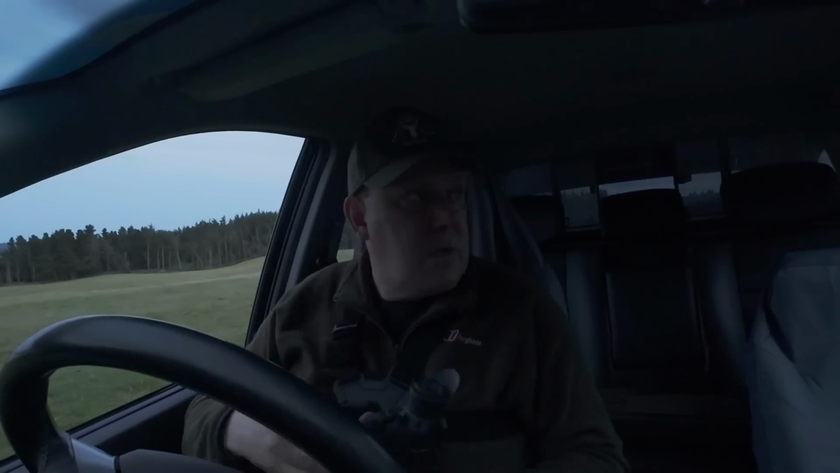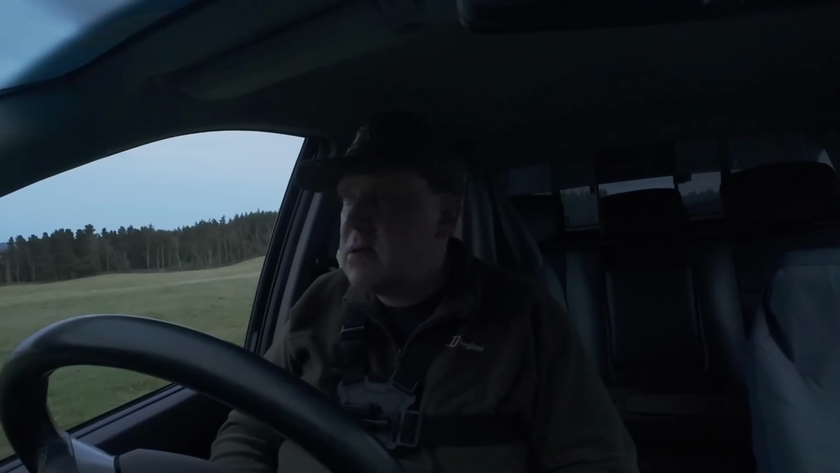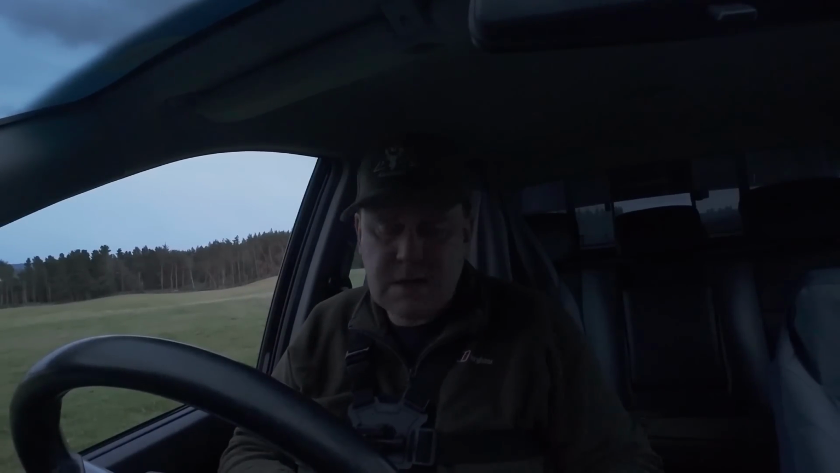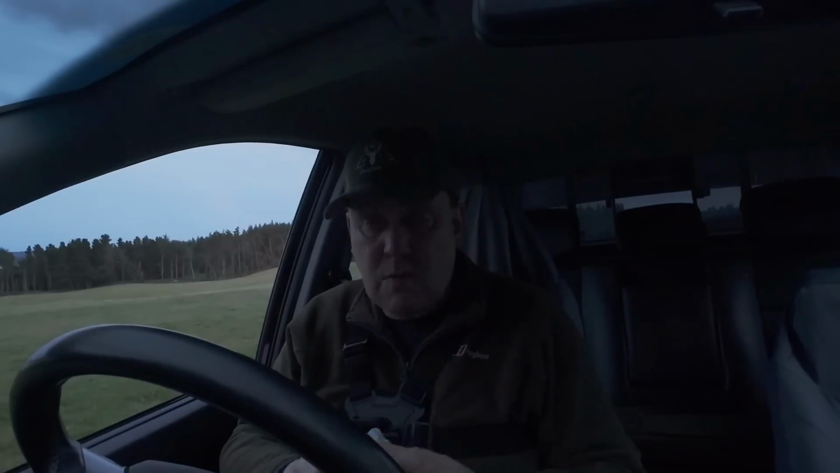Still a bit light at the moment. There's quite a few of them seem to be hanging back into the burrows. So I think what we'll do, what we normally do, let's wait for darkness to come in. Well, the midges seem to be nibbling tonight, so it's out with the Smidge. It's quite good, this stuff. That's the one I always use anyhow.